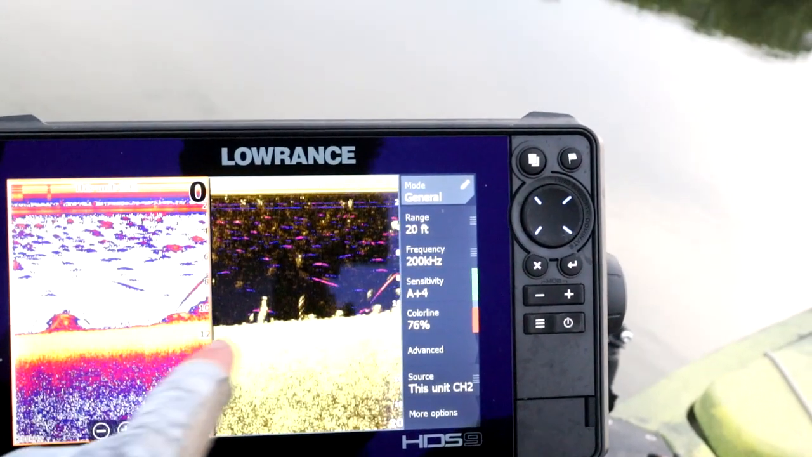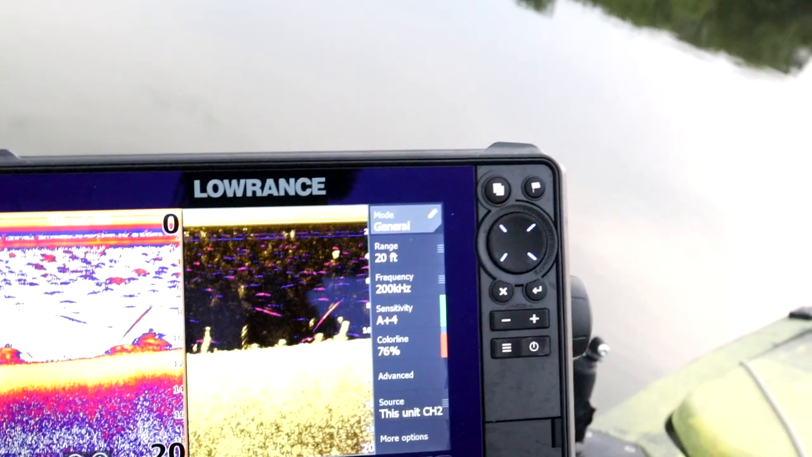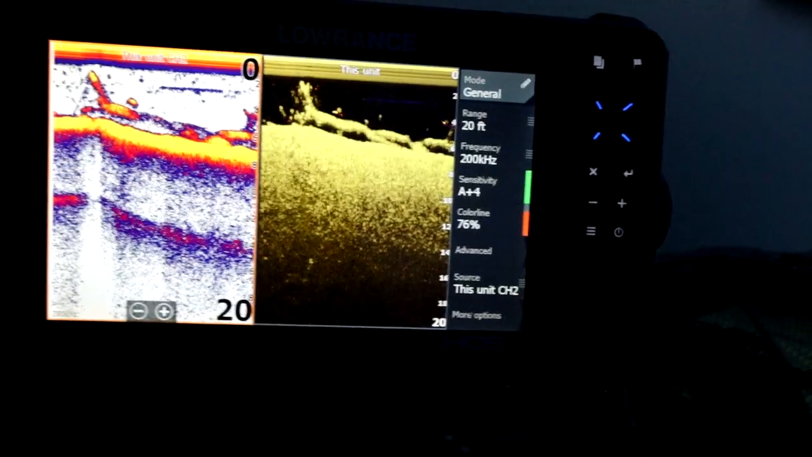But your fish are going to show up as arches on your 2D. A lot of the times your structure is going to just show up as a bunch of fish arches. So, if you're new to sonar, it may look like you have a whole bunch of fish that are stacked up on top of each other. If you see something like that and you're new to this technology, I want you to pull up your down imaging as well and cross-reference the information that you're seeing on your 2D.